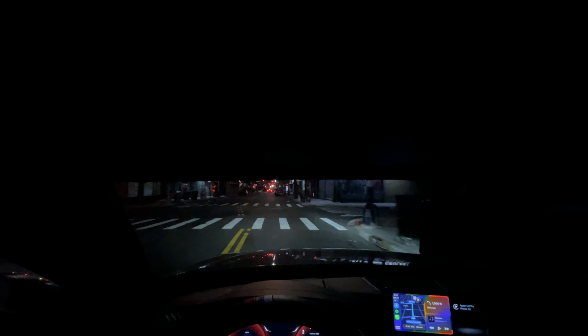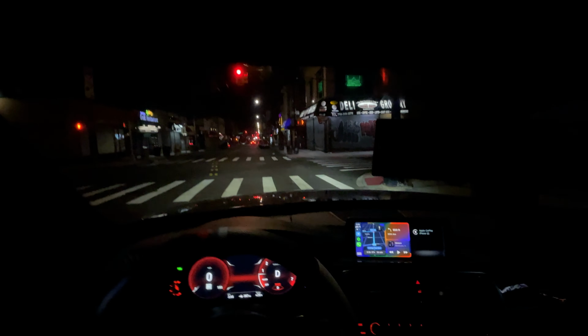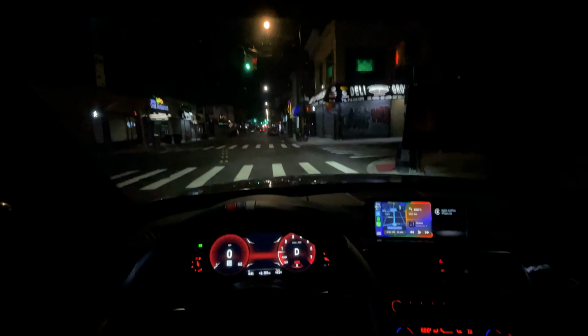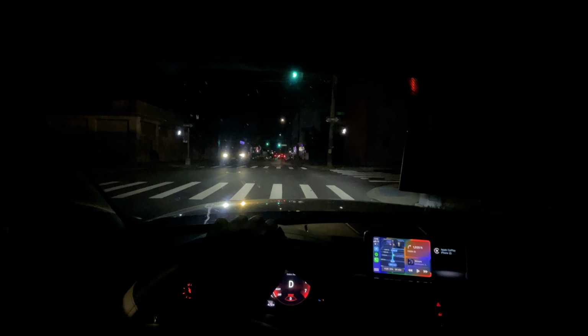You know how we gotta act. See how it's loud everywhere I go? That's because there's no cars. This is my first time out here with them. I'm like putting the camera in their face or something.